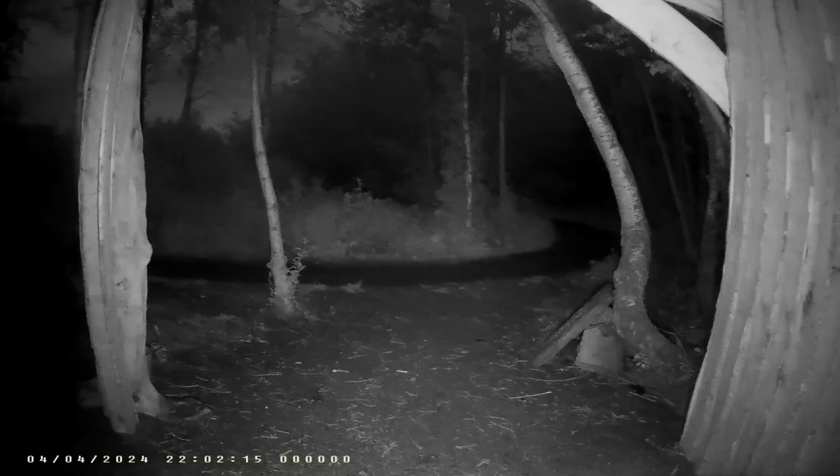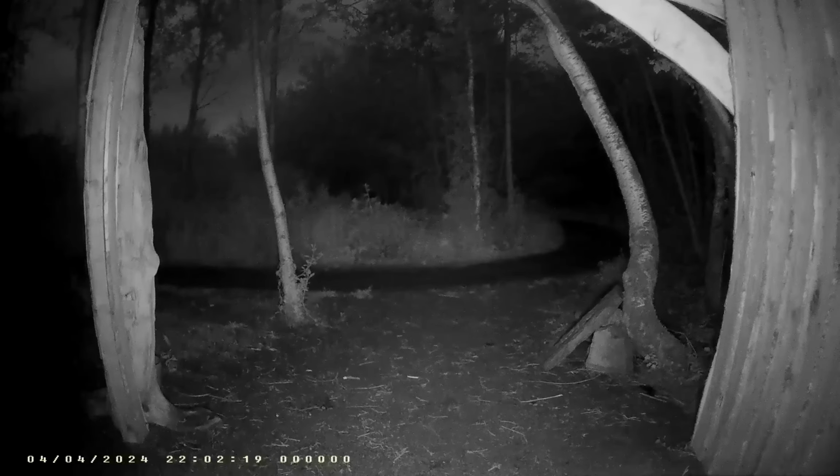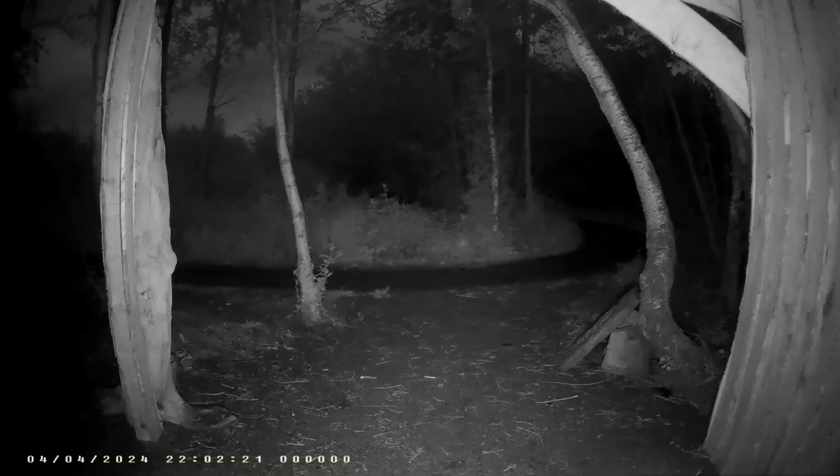And a big wide bench to sit on. I just need to take a rest.